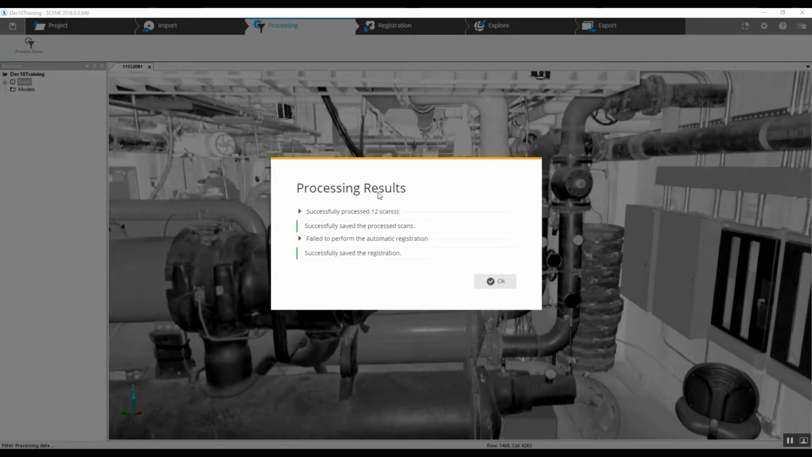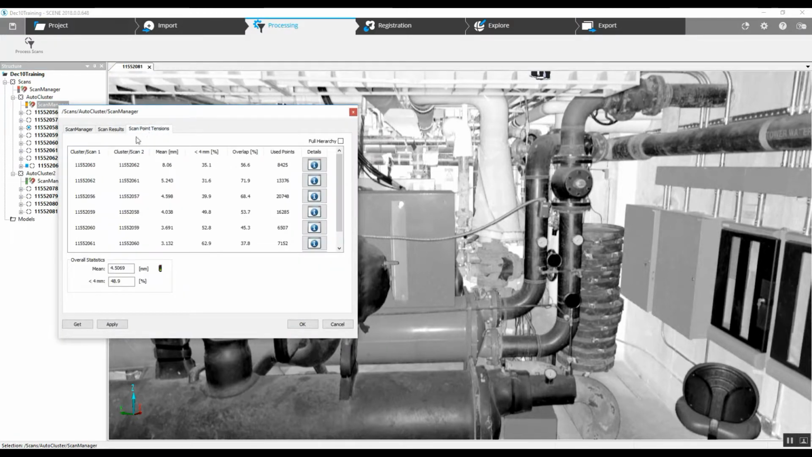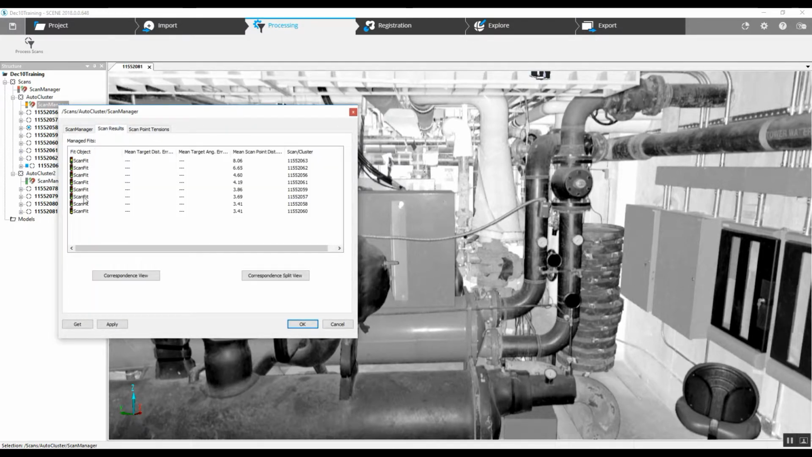The pre-processing is finished and we've got a successful registration. It looks as though it was automatically split into two different clusters. The first cluster has a yellow light. Double click on it, take a look at our point tensions, 4.5 millimeters.